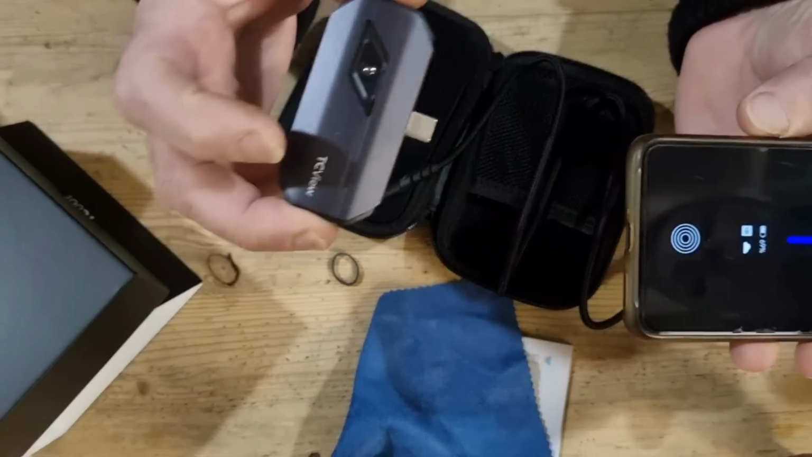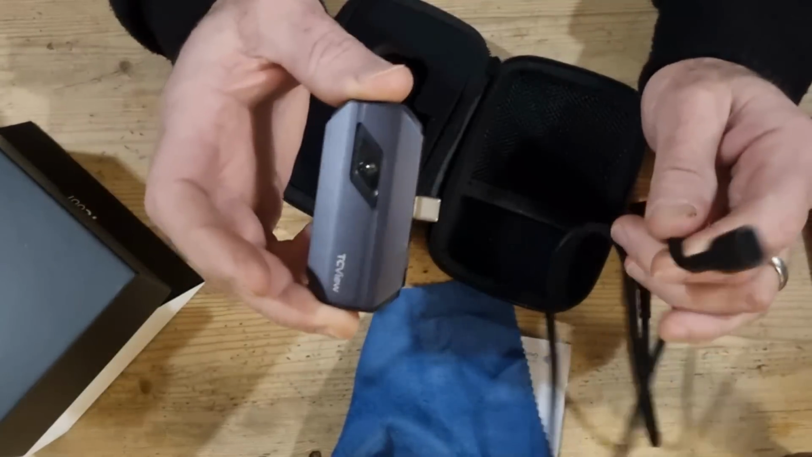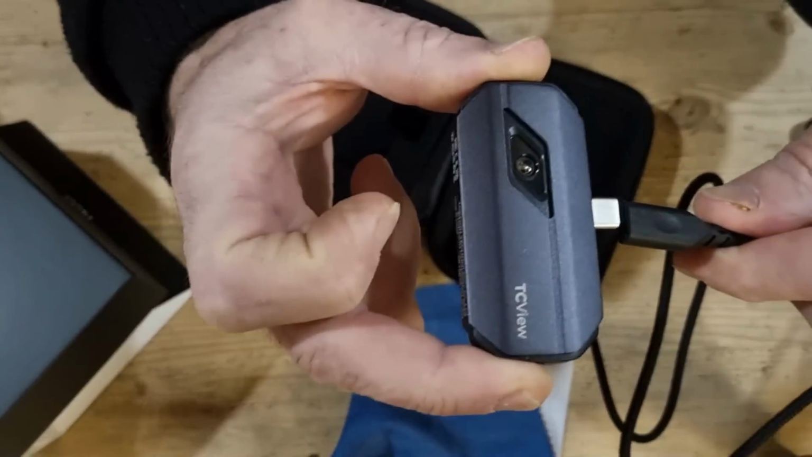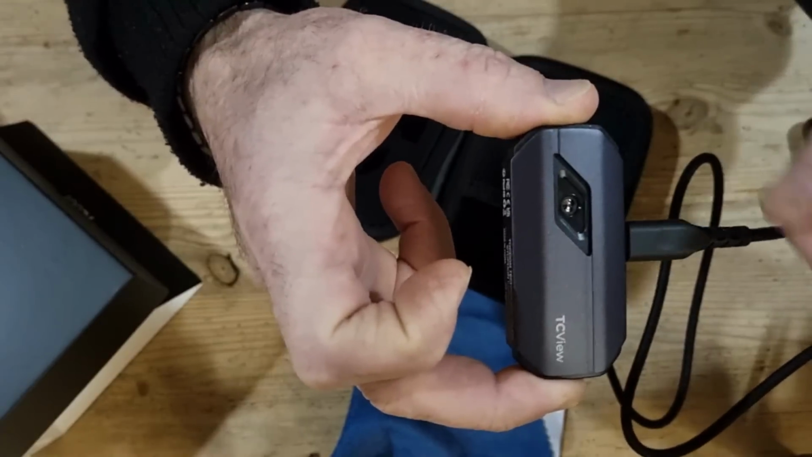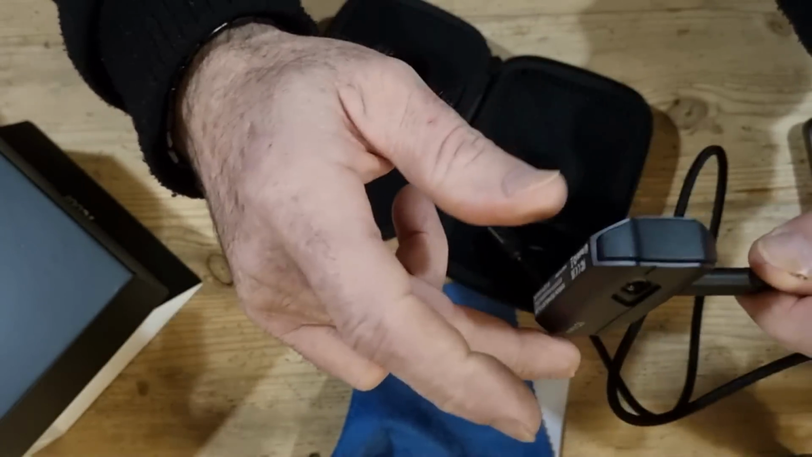But before we do that, and this is why the cable to plug into your computer actually receives USB-C rather than plugging in as a USB-C. I like that as well.